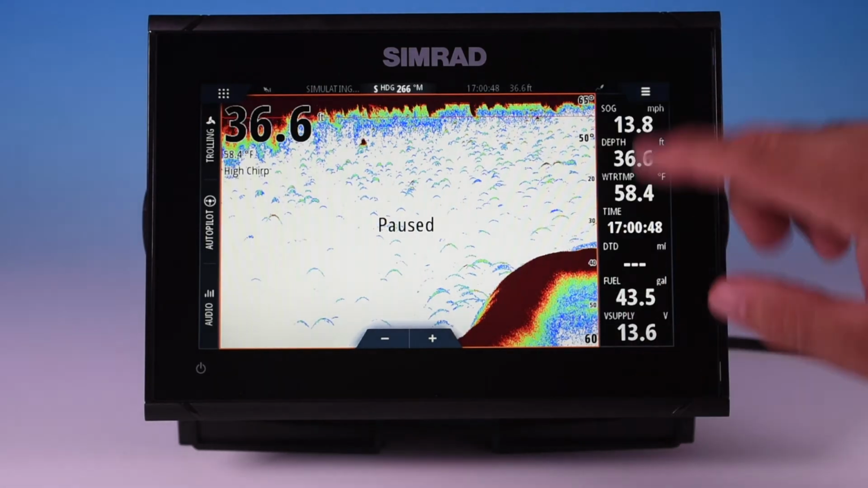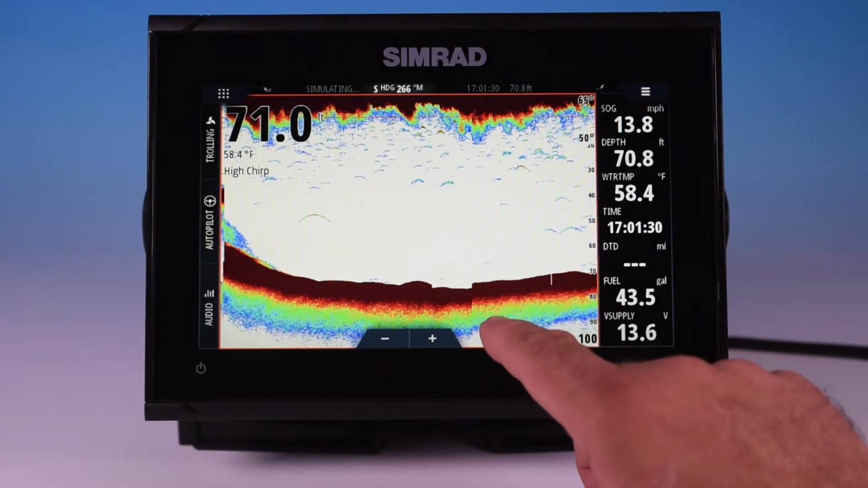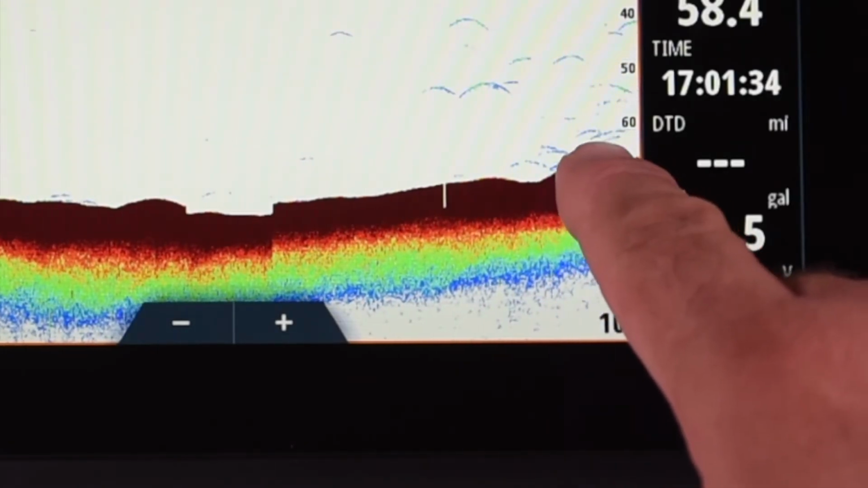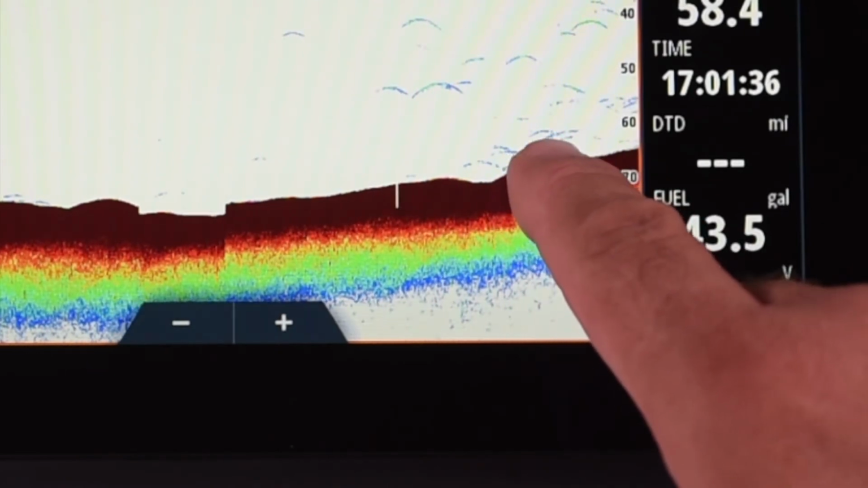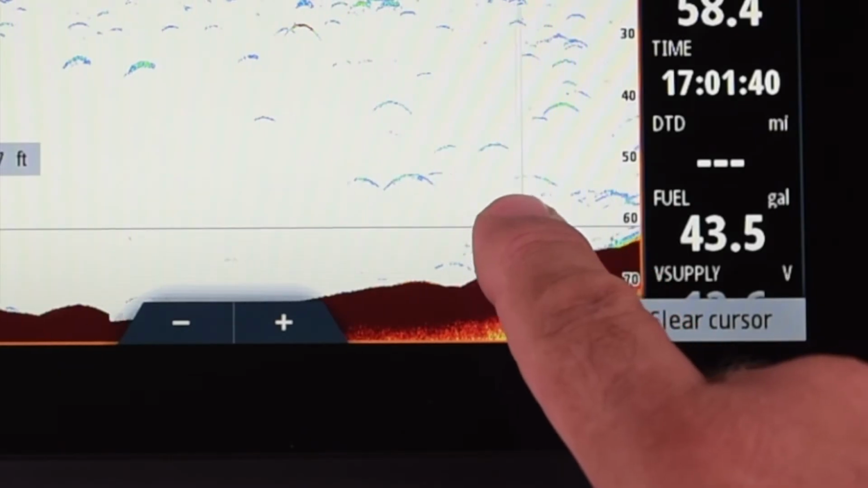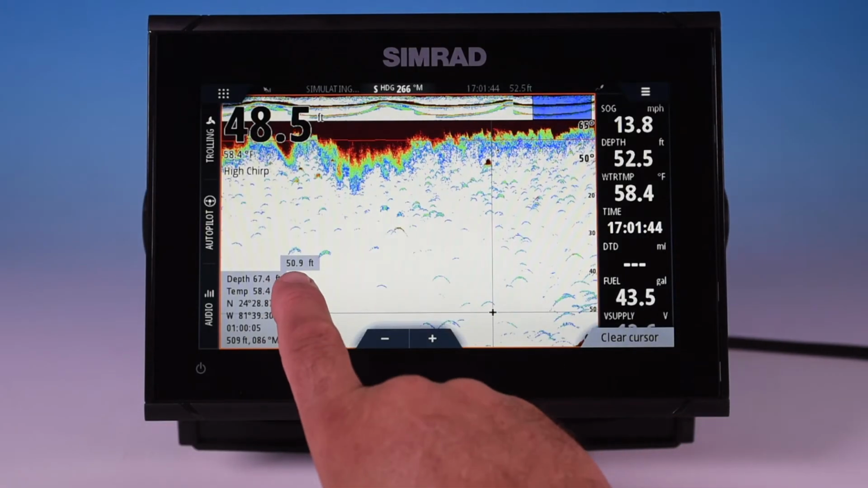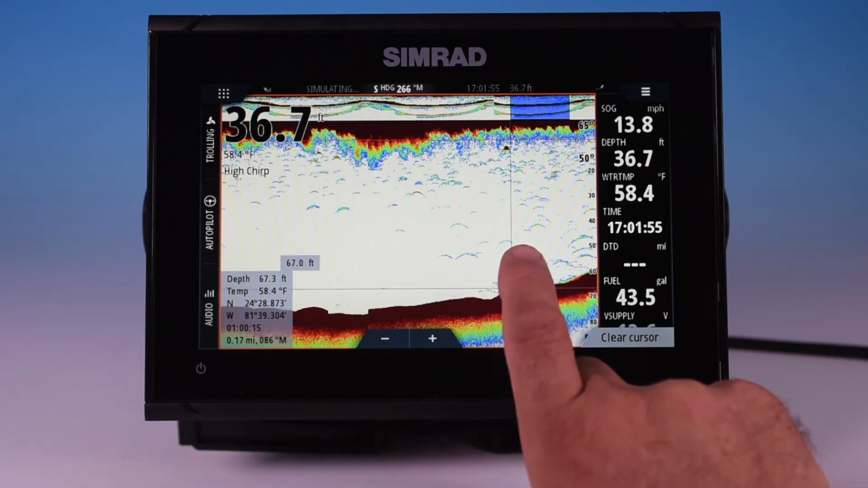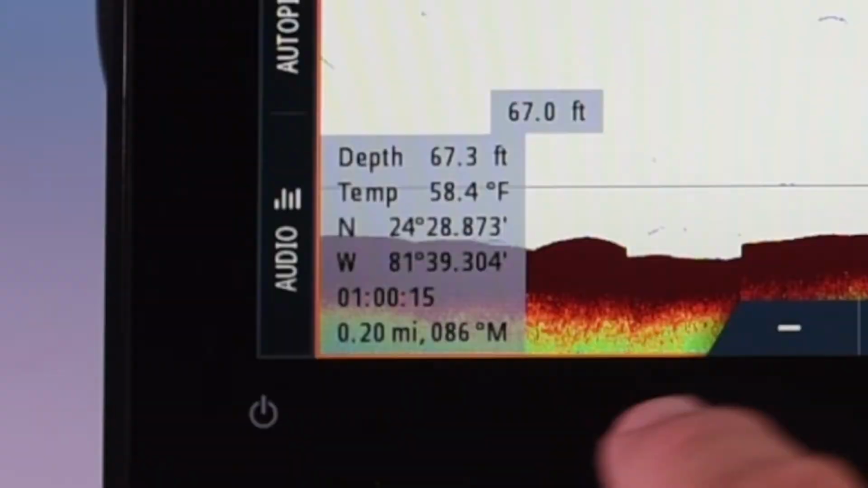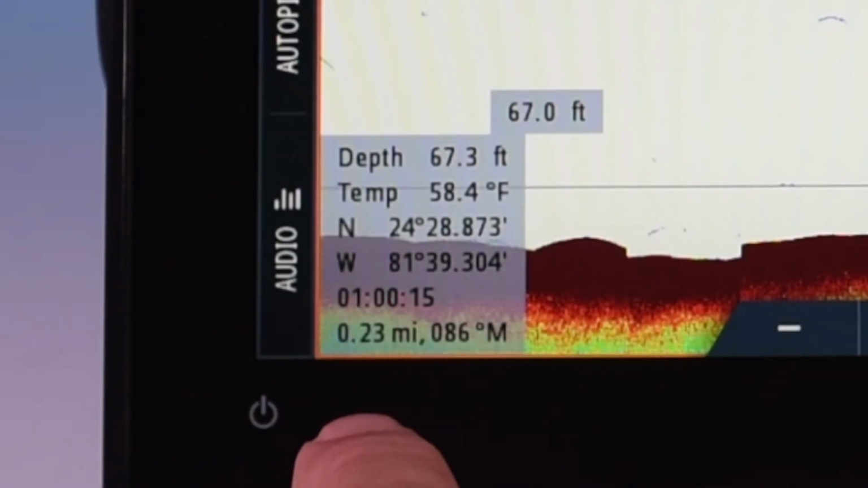Now, if I click the screen, the menu will go away. A quick tip: if I see something of interest in here that I'd like to look at, let's say this point right here looks like there's a bunch of fish right off the surface, I can put my crosshairs on it and move it around, and it'll give me all kinds of information on that point. It freezes the screen. We can see where it is in relation to our history up at the top here. It gives us our depth and our position.